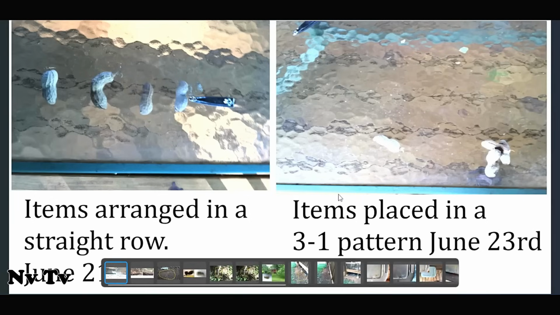Like here, this was at my house, and this is overnight stuff. I'd set this out on my deck, and when I came back, so 1, 2, 3, 4, 5, here on the right, you see the 3 peanuts stacked up and one by itself. Kind of crazy, I know.